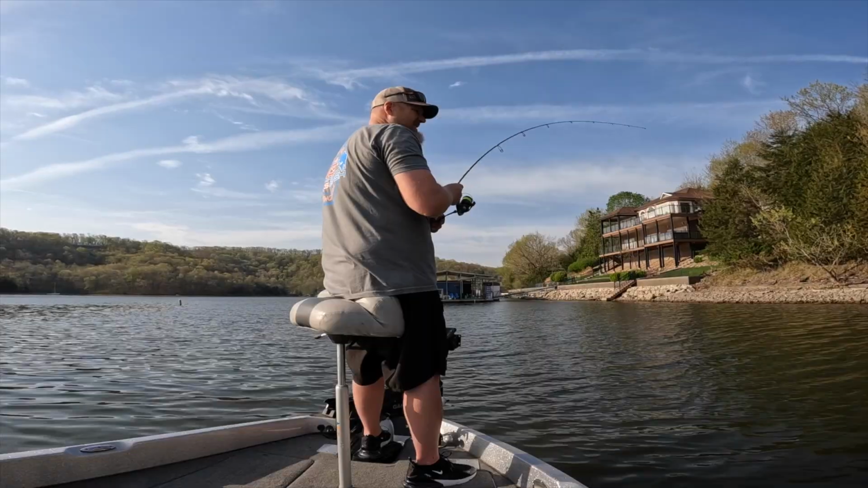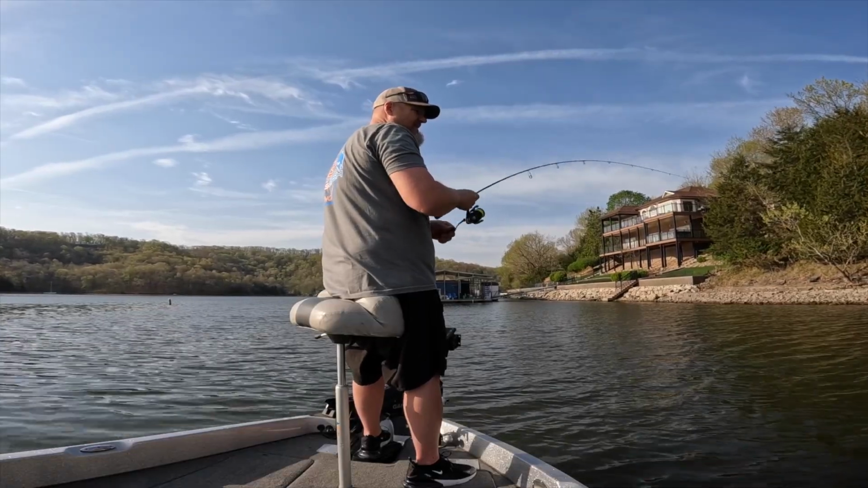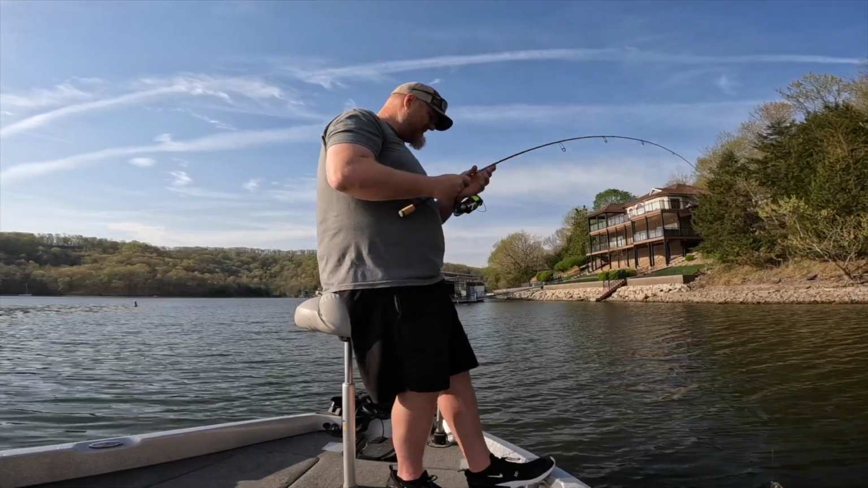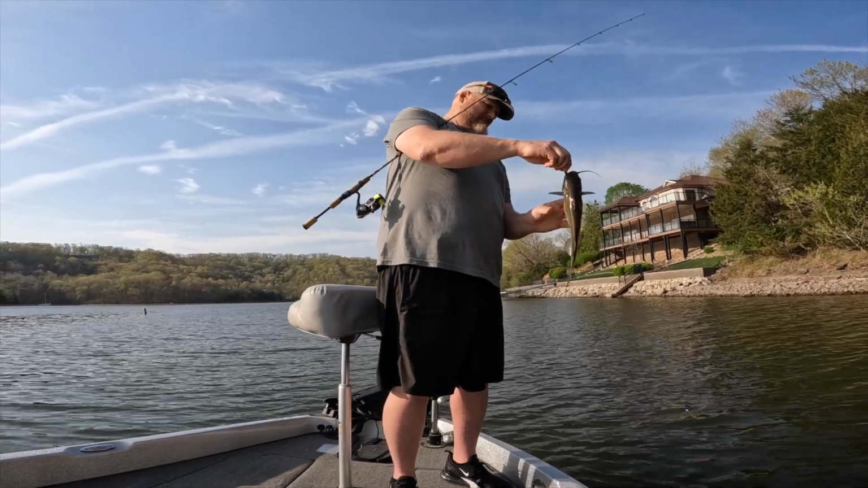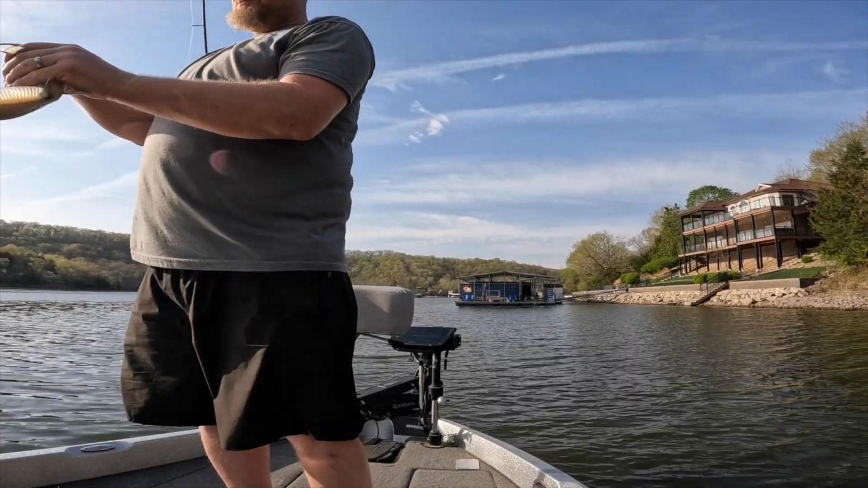White bass? I don't think it's a crappie. We get a freebie here? What did we get here? Well, catfish. That's going in the pot. Look at that. Here we go. I saw that forked tail.